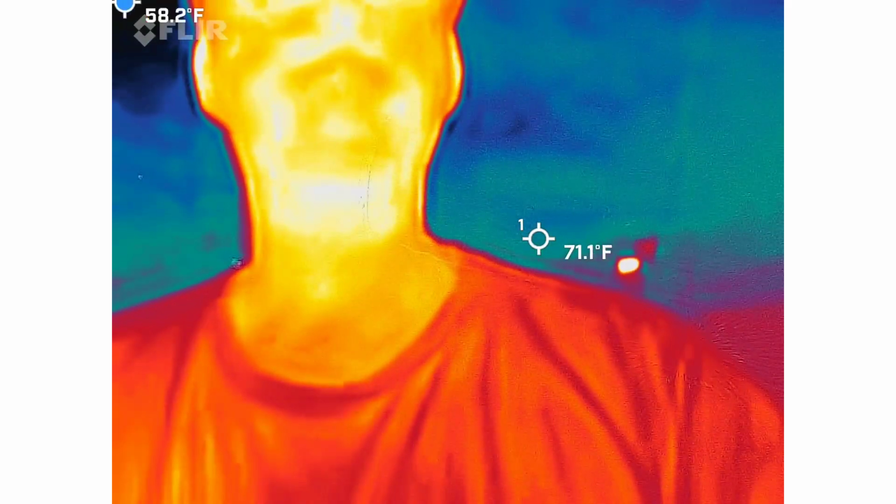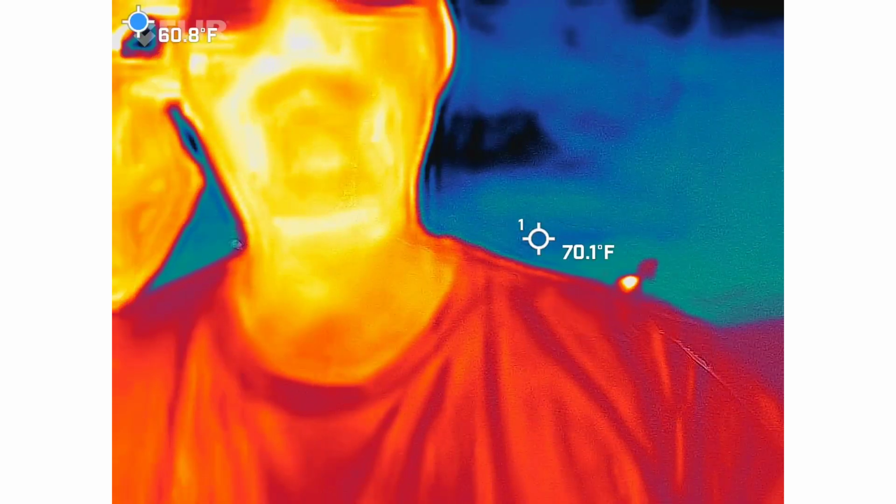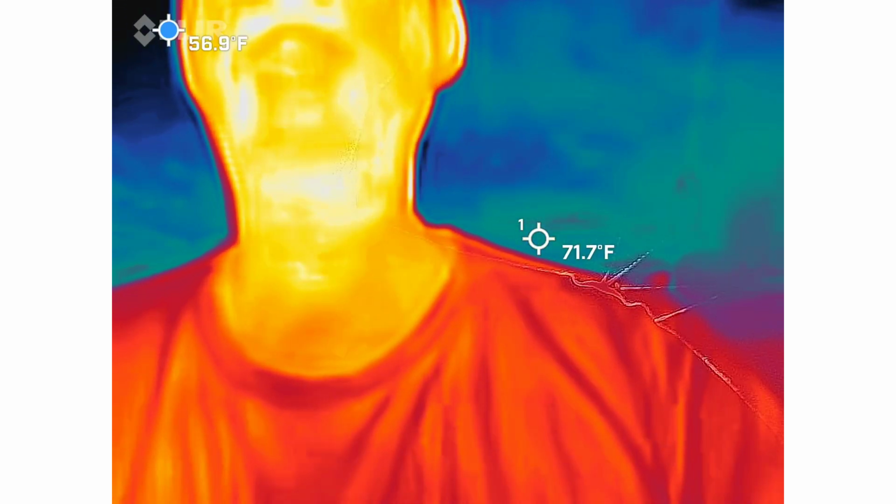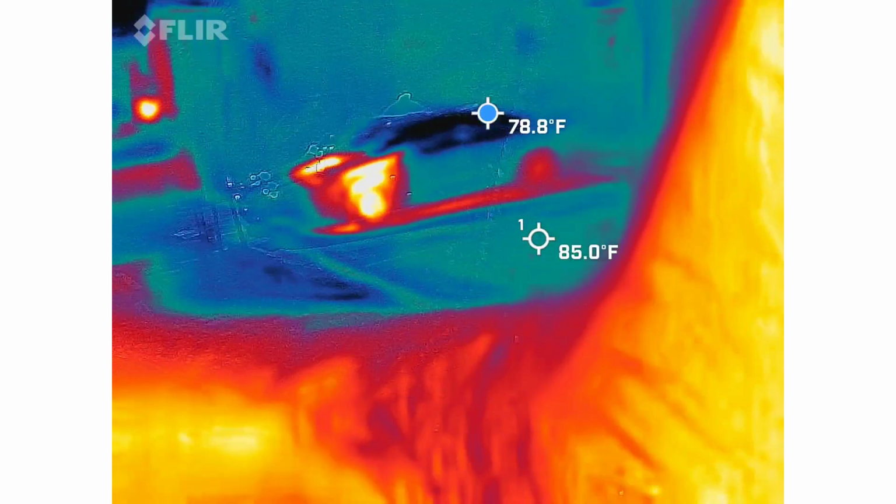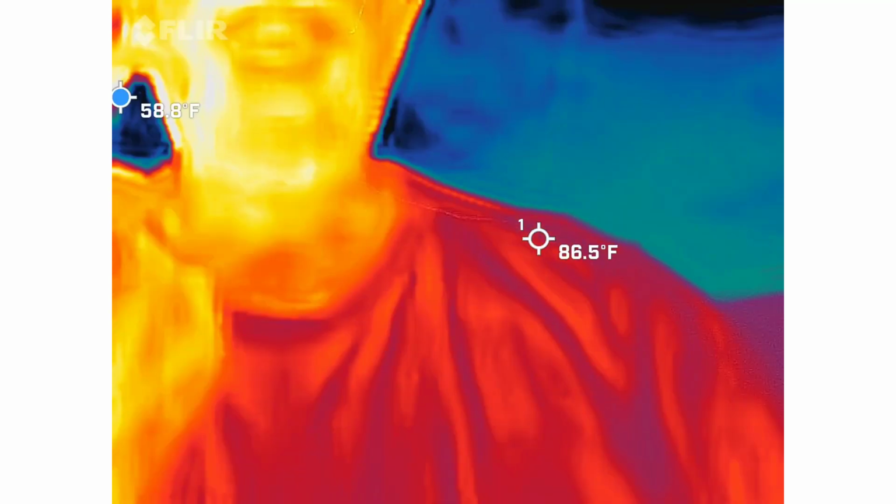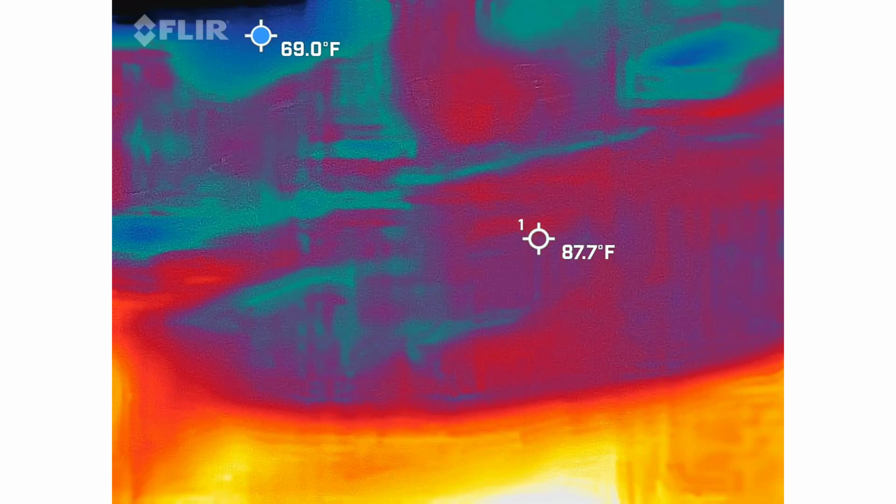Yeah. Okay. So when I put my glasses on, I probably look funny because the glass is going to be colder. Do you see how they're probably a blue color? So with that said, you're looking for people in here that are going to be blue and black, not orange and yellow like me. Ghosts are going to be cold. Okay?